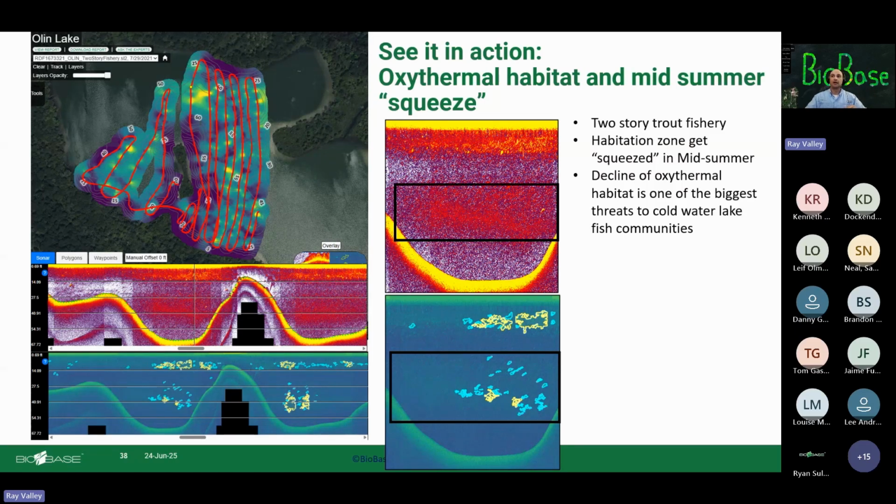You have cool but less oxygenated water in the hypolimnion, and that loses more and more oxygen, so the critical oxygen level starts to go up and up, and it's just that thermocline. And that's another thing, these depth finders do map that denser water, that thermocline.